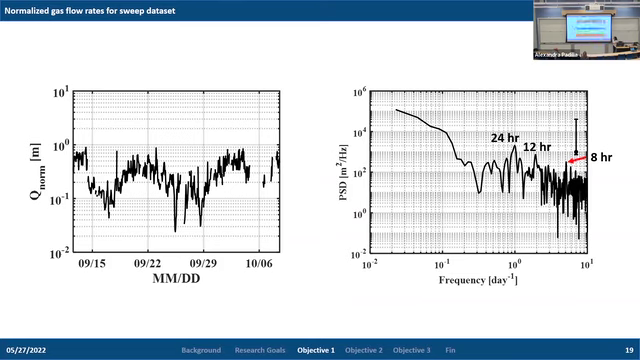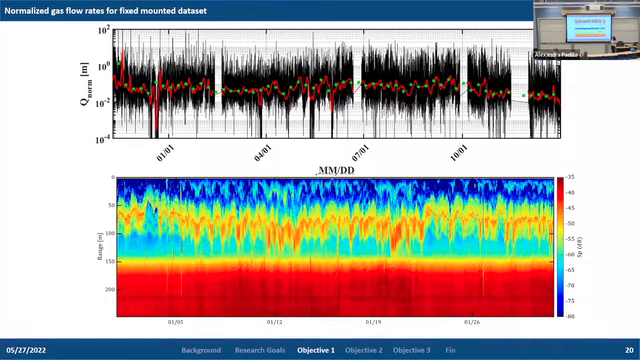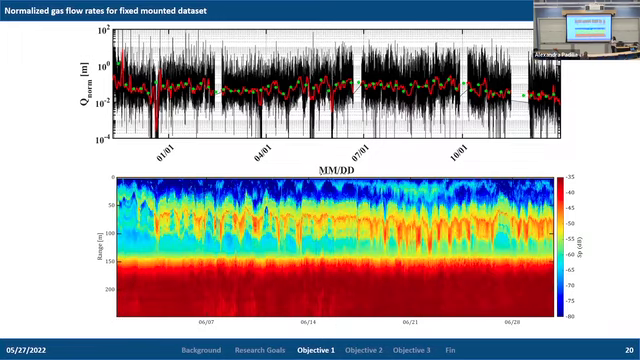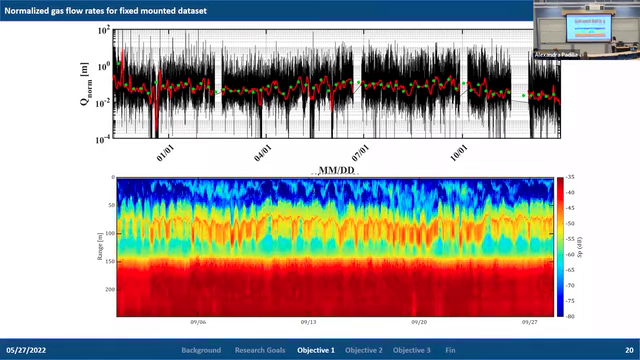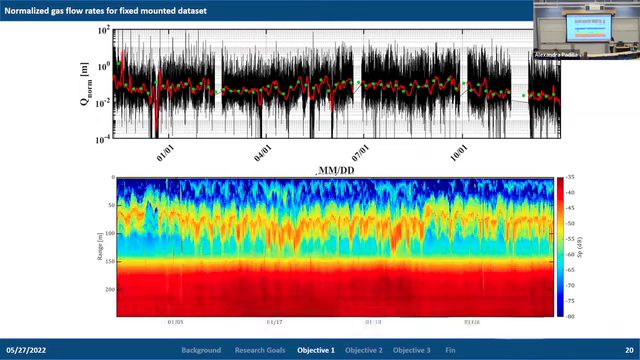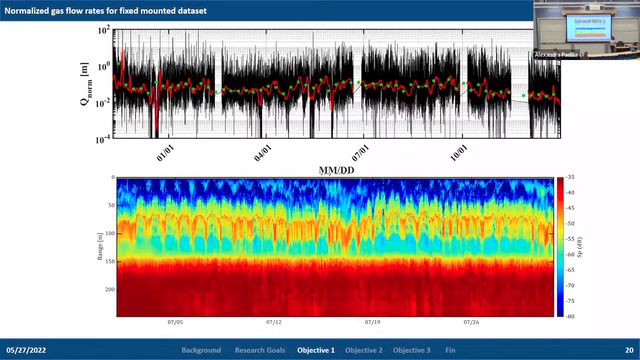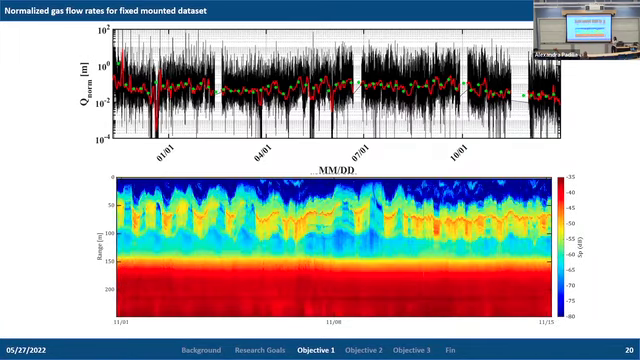Moving on to the long-term time series, we have the black curve, which is for the entire year-long record. The black curve is the normalized gas flow rate, obtained from the acoustic scattering sampled by the transducer at 10-second intervals. The red line is the daily averages of the measurements, and the green dots are weekly averages.